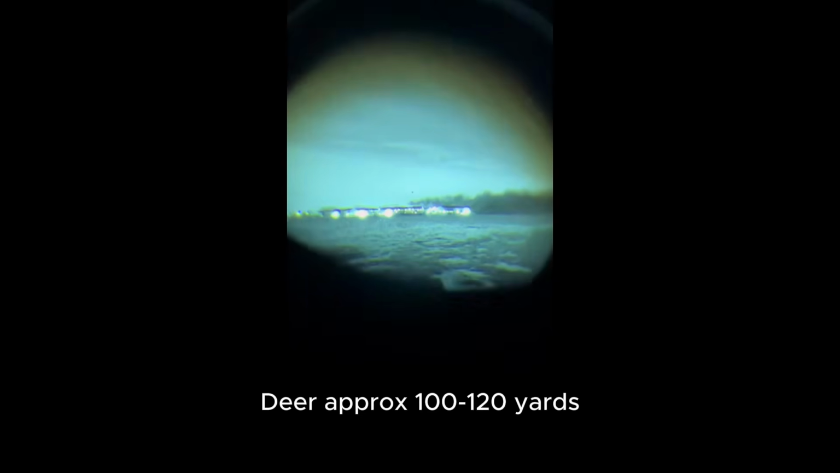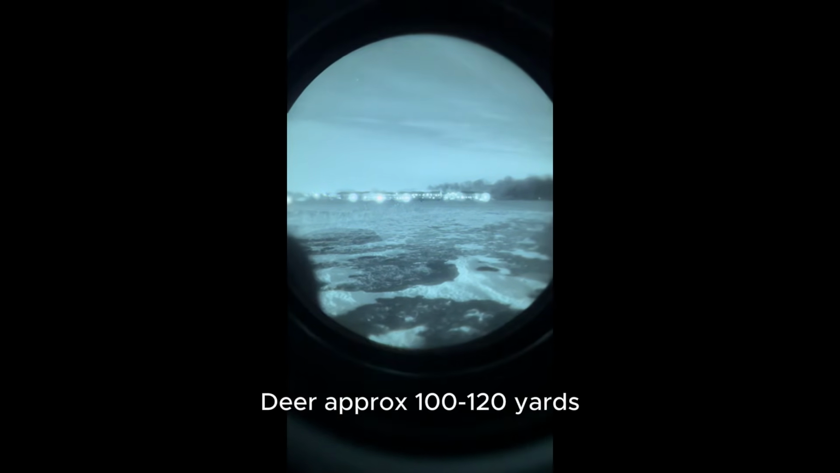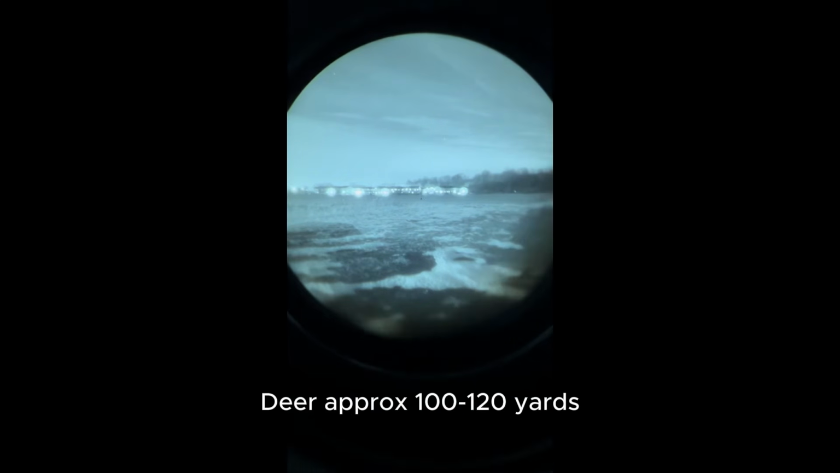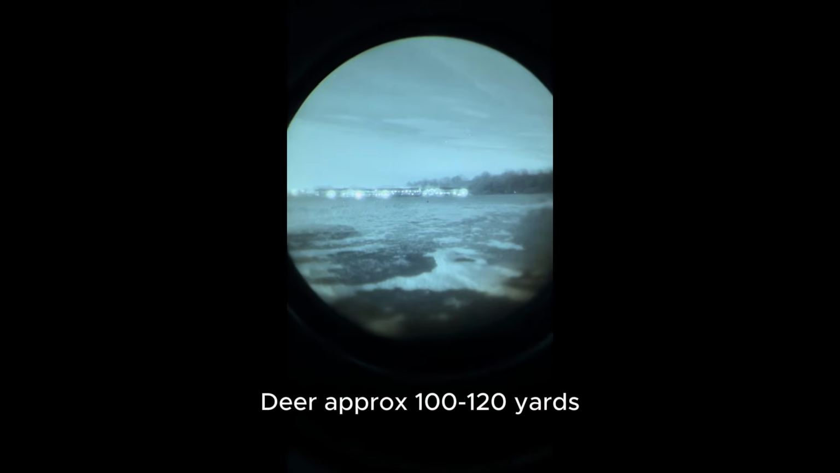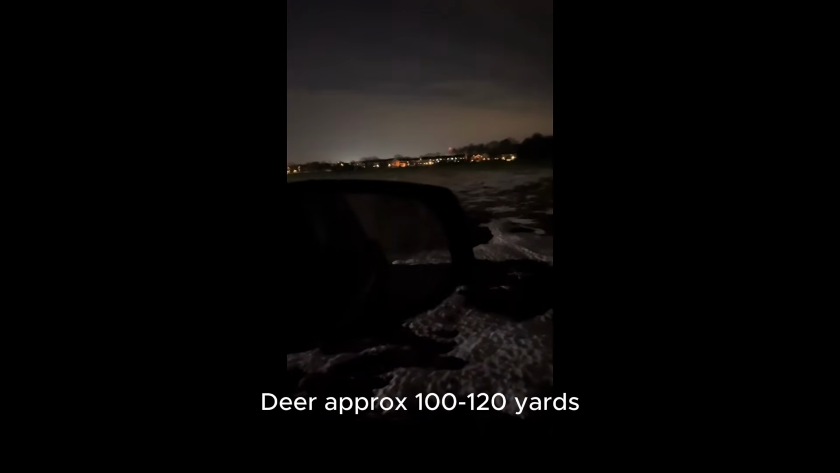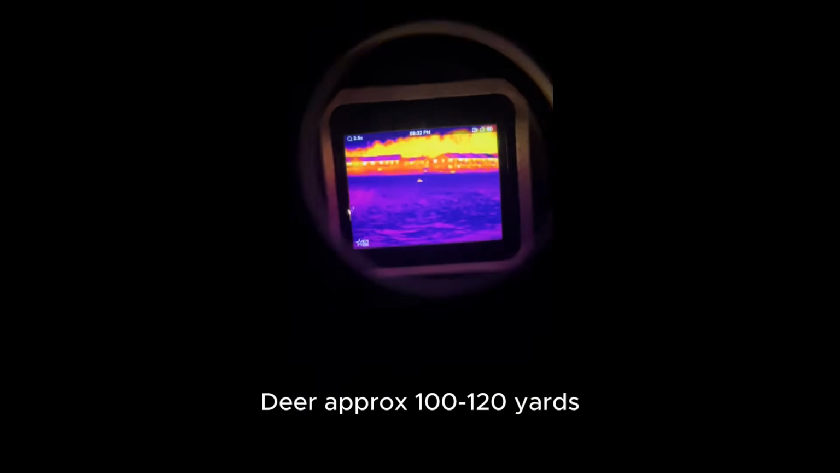White phosphor PVS 14. Now I have that blem in the tube. The buck is right where the blem is, right above it. You could barely see him. And here's with the thermal.